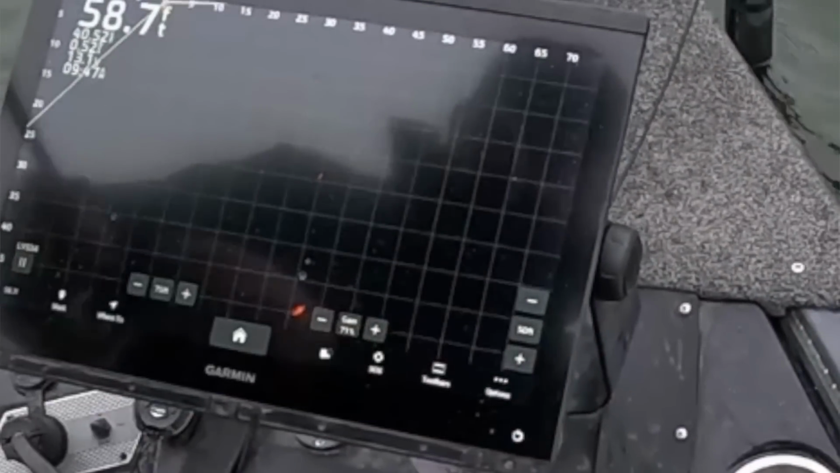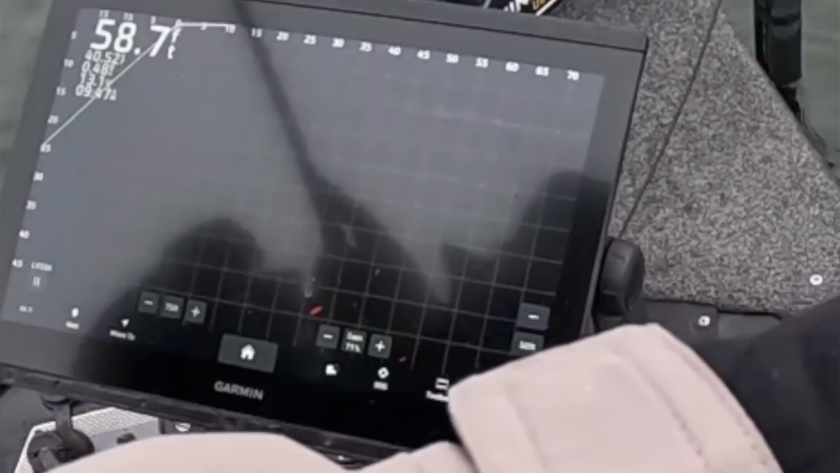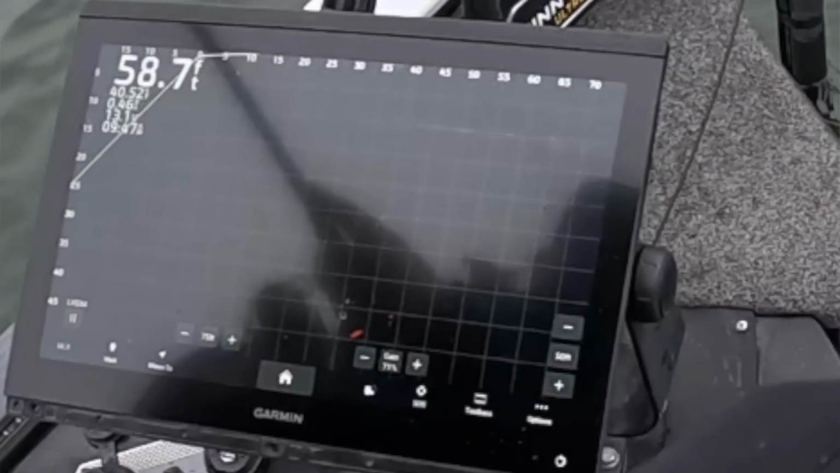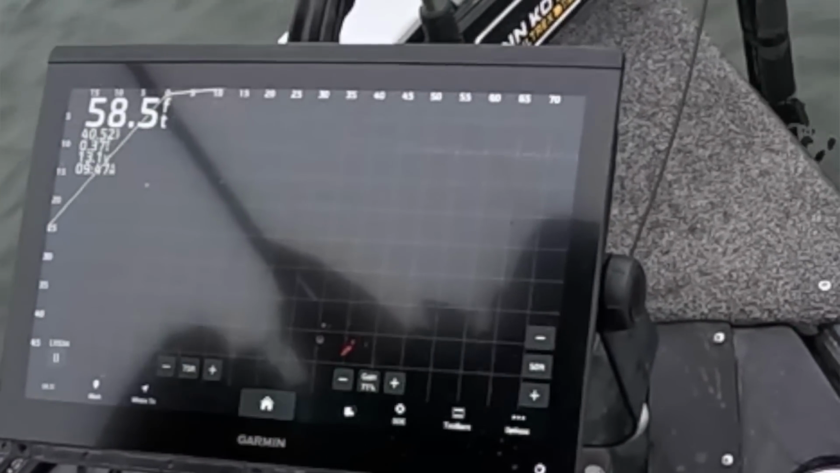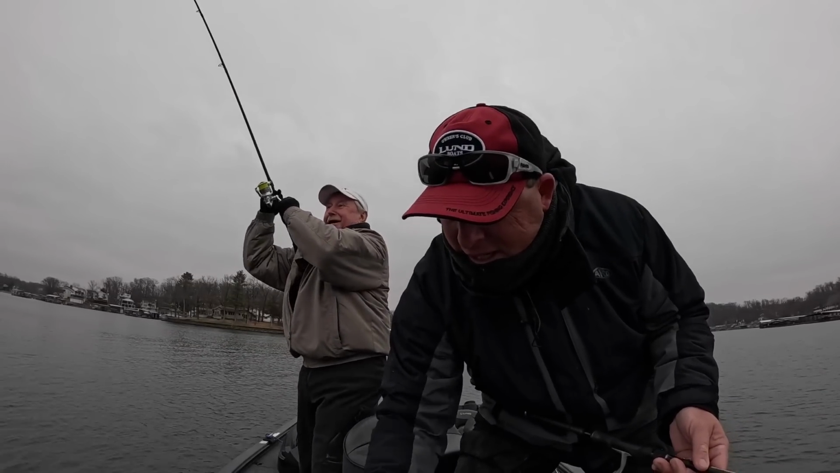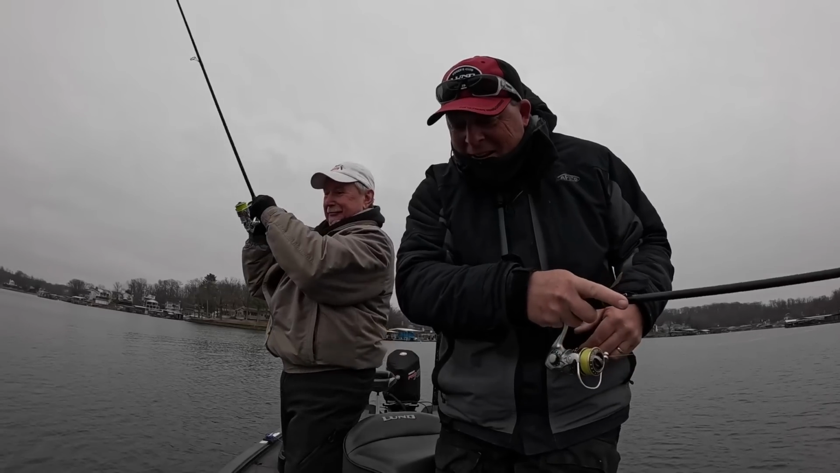Come on, baby. Let's get in there. It slows down the deeper it gets, but you made a really good cast here, Mike. You're going to have a chance. Come on, baby. Come on, baby. Got him. You got him. You got him, buddy. Oh, unbelievable.